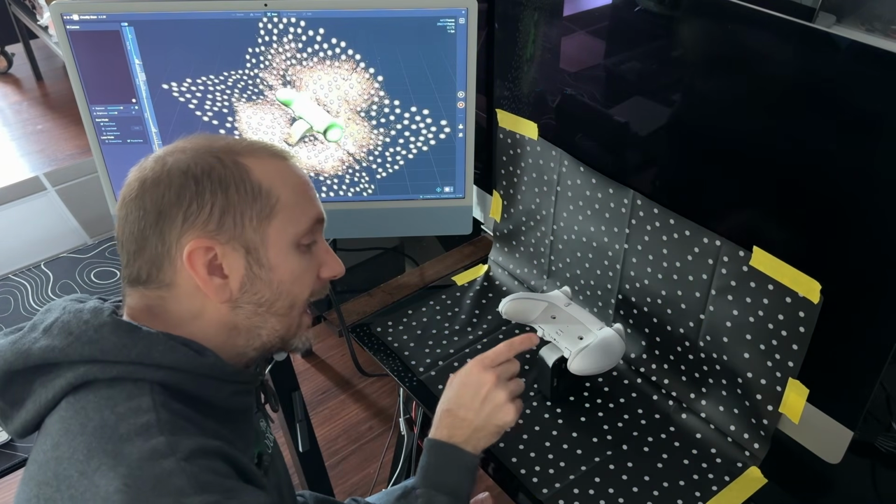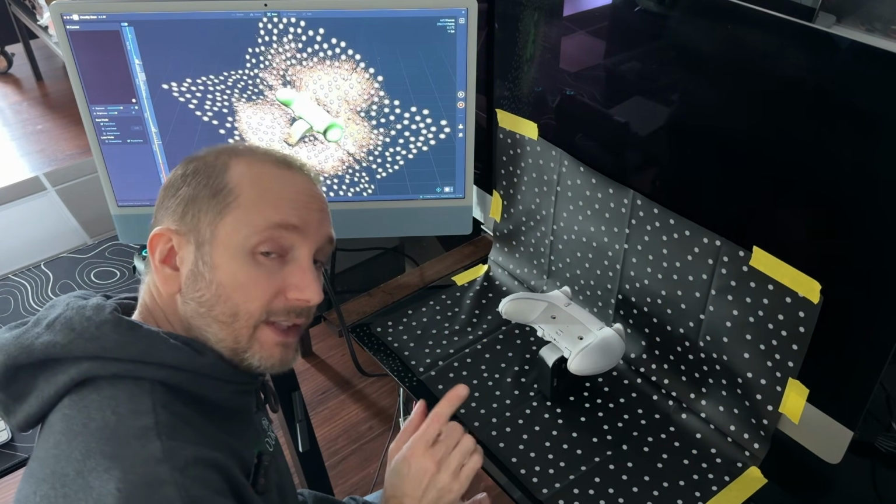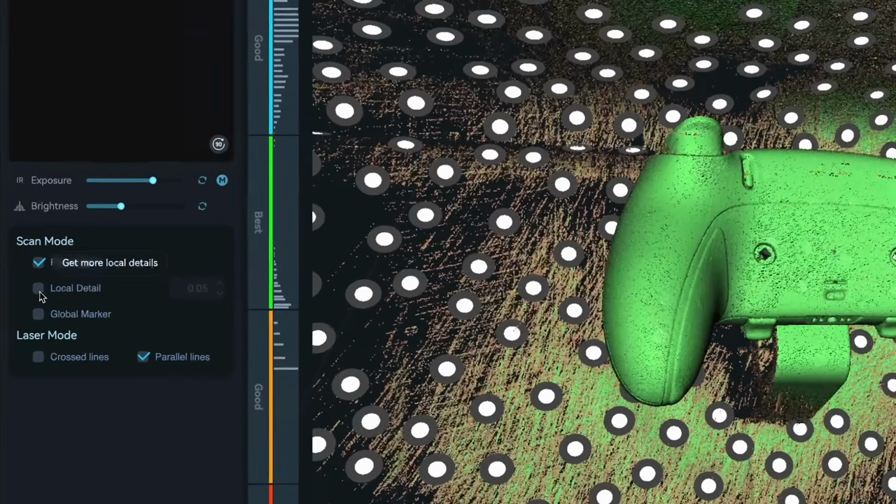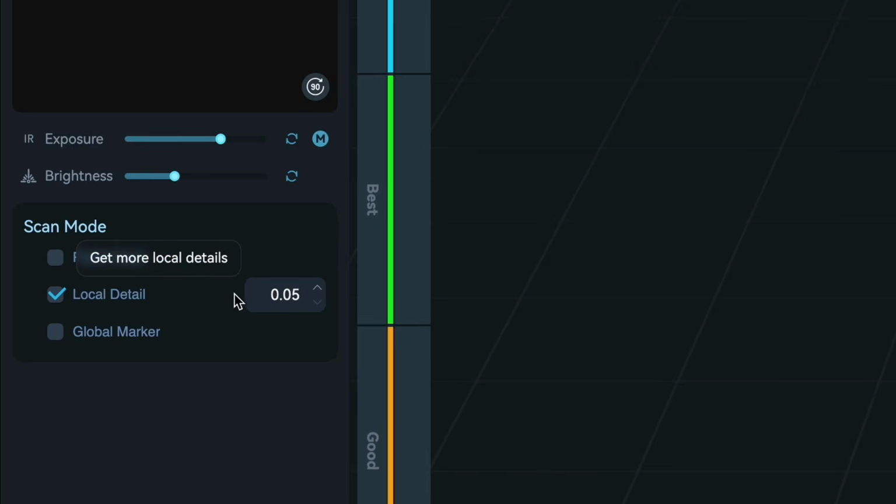Now, to try to scan inside these little holes, there's one thing that we can try to do. If we go here to local detail, and for the resolution, if I hover over it, you'll notice that it seems to be locked to 0.05. I don't really have an option, so we'll just leave it at that.